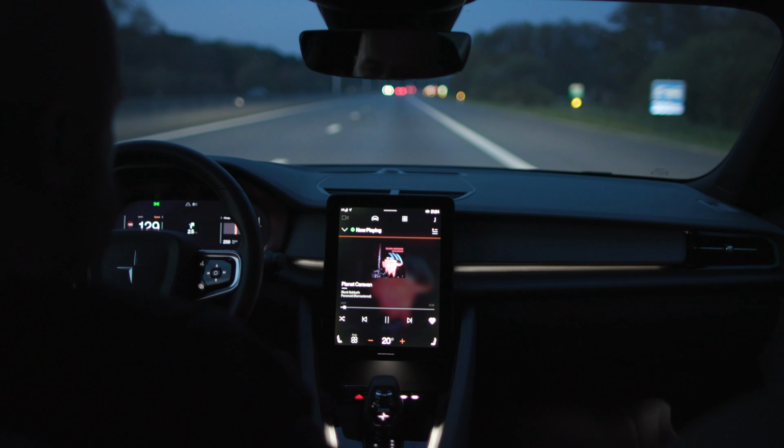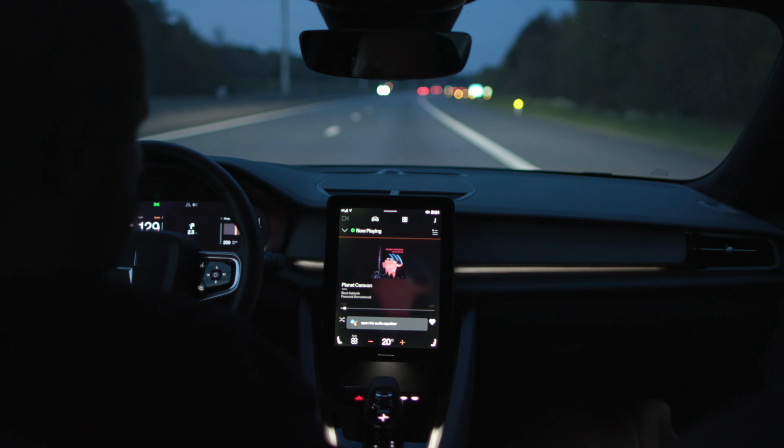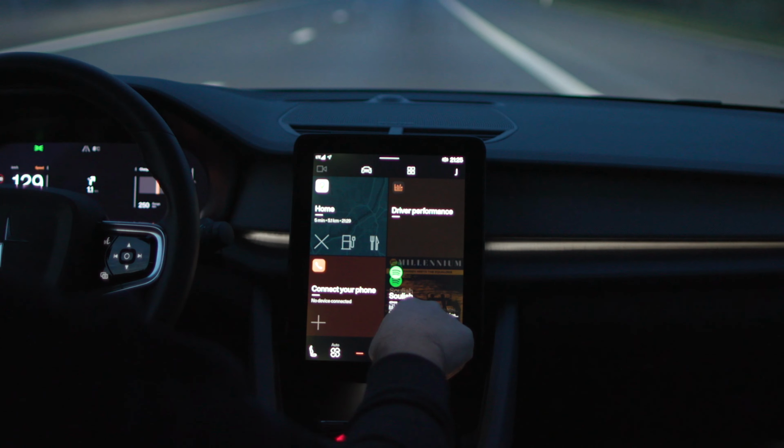Hey Google, open the audio equalizer. Playing the equalizer on Spotify. No! No, no, no, no.